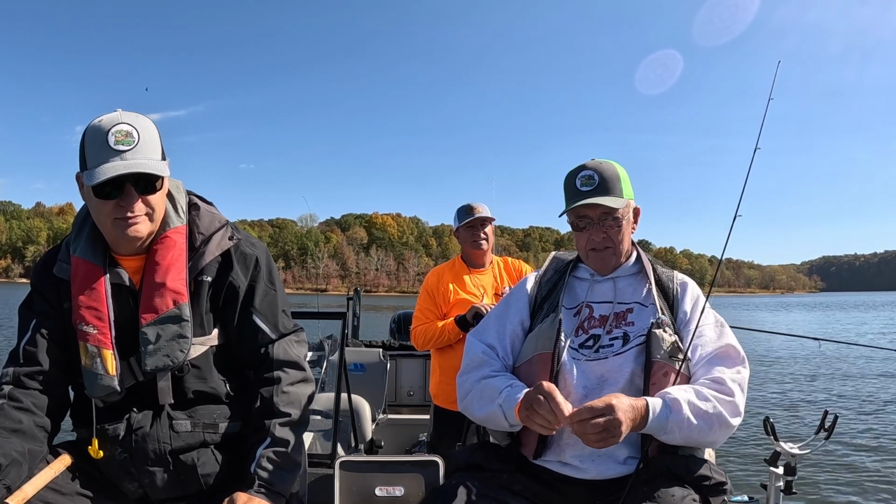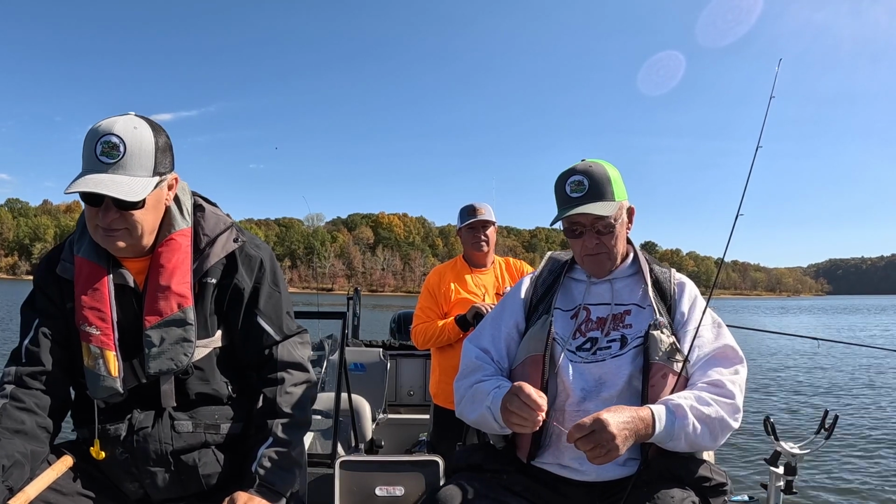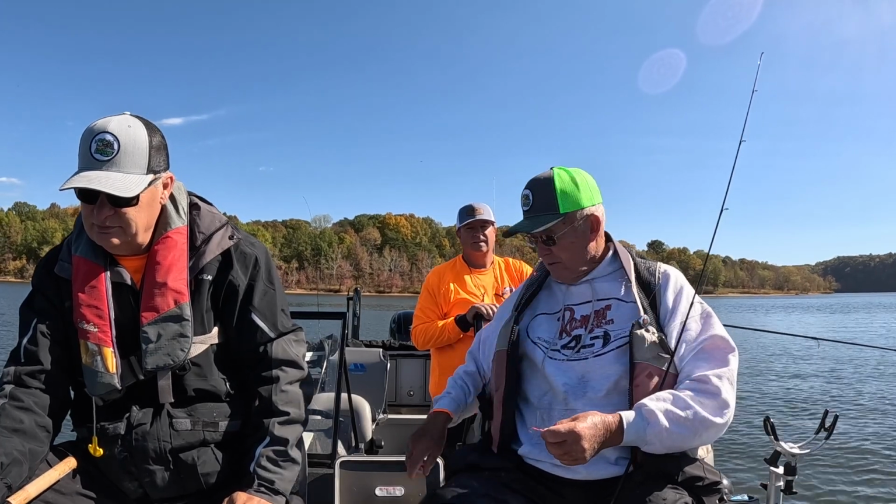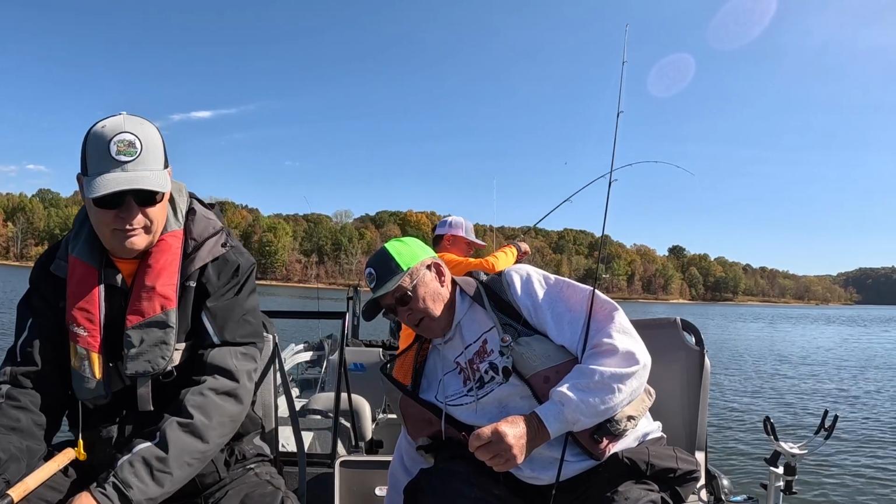What's that? Went to Reelfoot one time and was catching crappie. And this one guy said, you all need to be fishing for bluegill. But he said, no, we don't catch anything small.